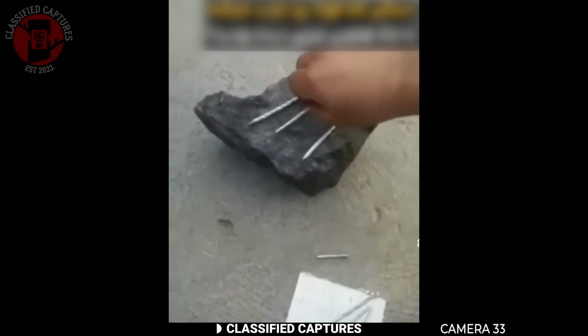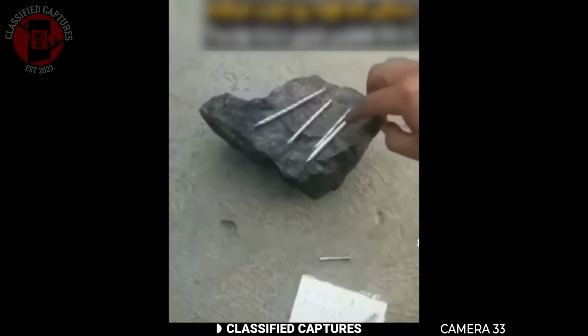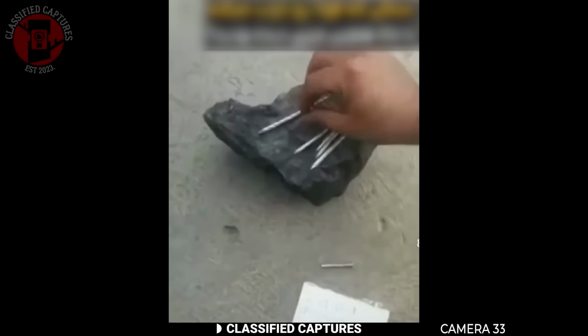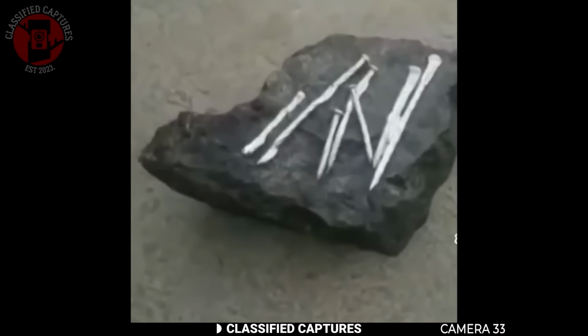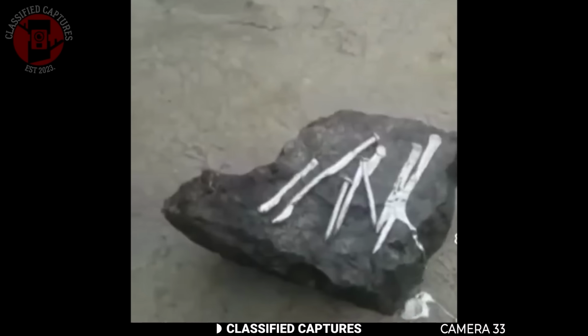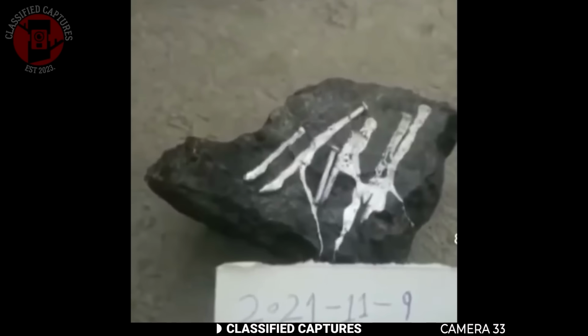Some things are just flat out unexplainable and hard to understand. Someone shared this really odd footage. They placed some screws onto a rock on the ground, and you won't believe what happened. The metal screws started melting within seconds, turning into liquid right before their eyes. Now, how is this possible?